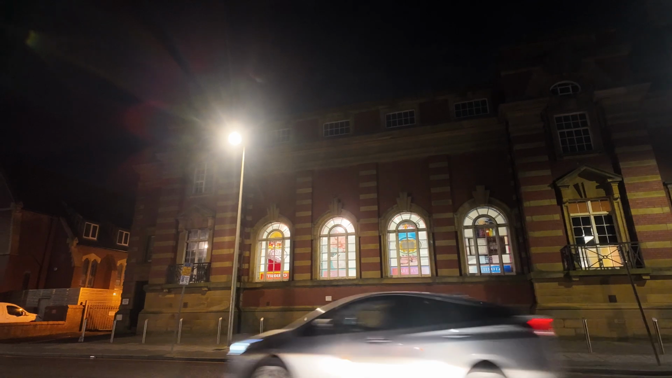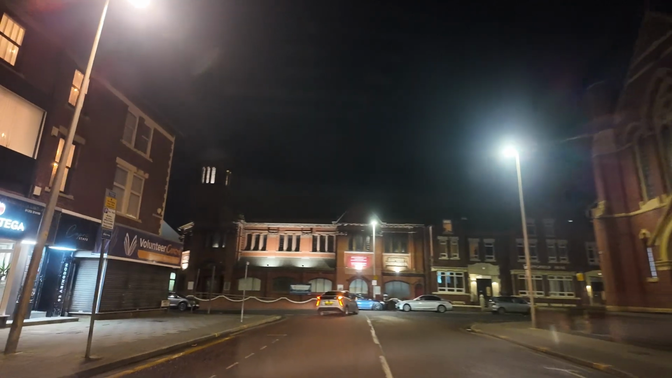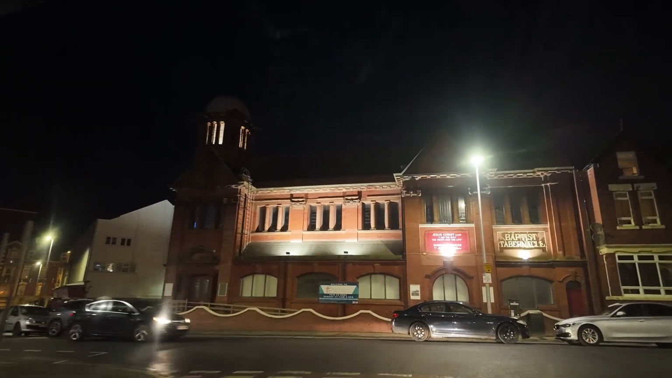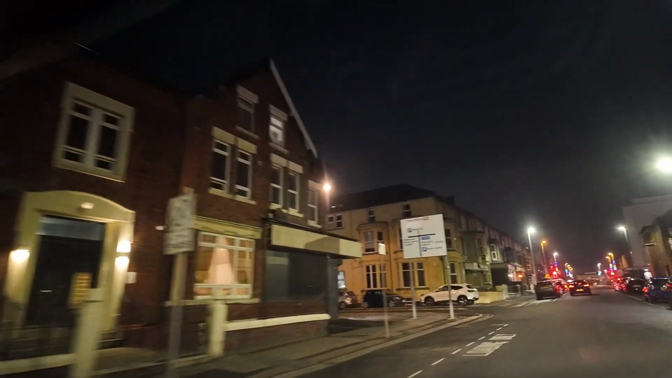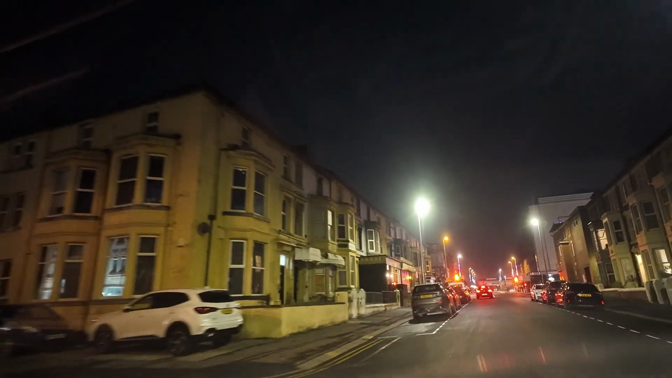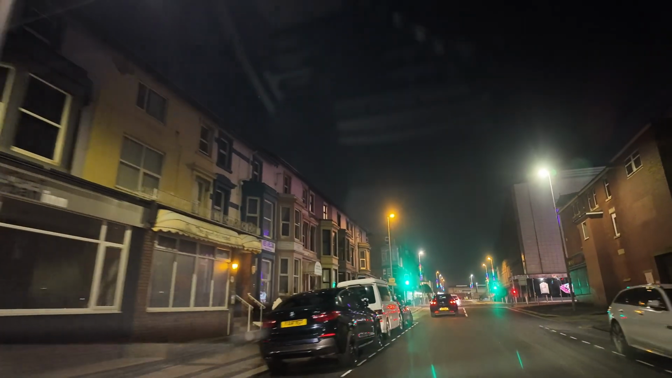Up onto Springfield Road. Nice little hotel street up here. It's a mixture of hotels and private flats here.